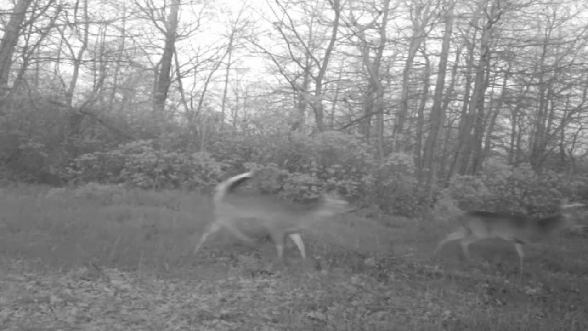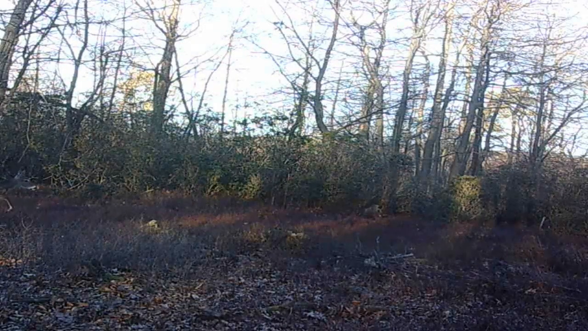There's the 8-point with his horn still on him, and this higher spike. I don't know if I actually have that one on camera before or not. And then there's another.